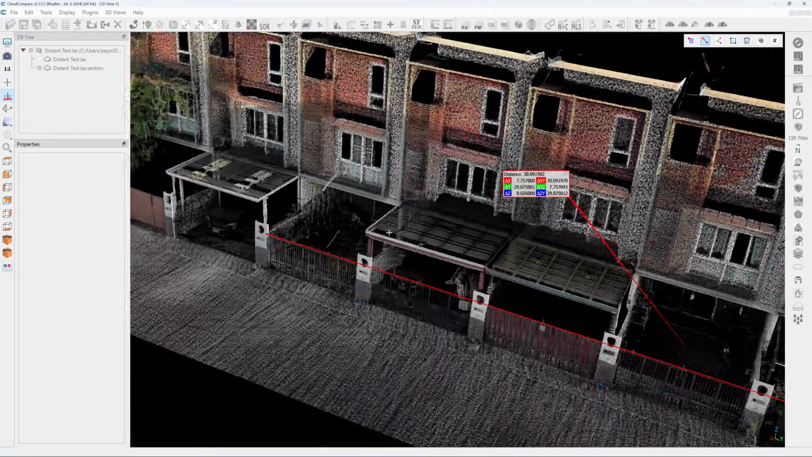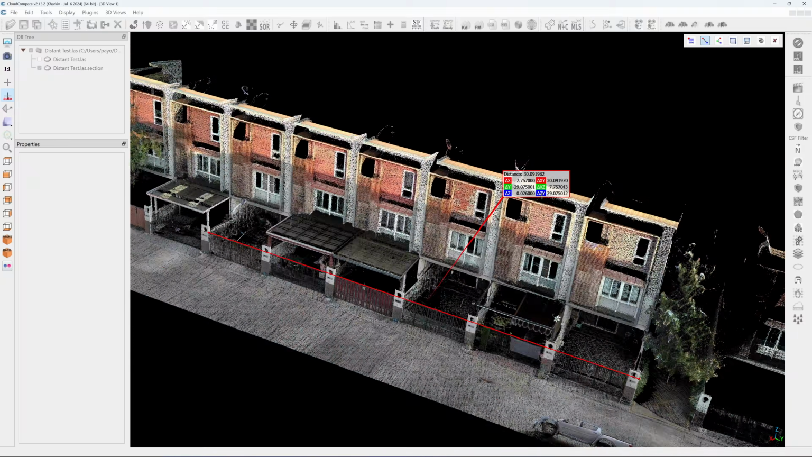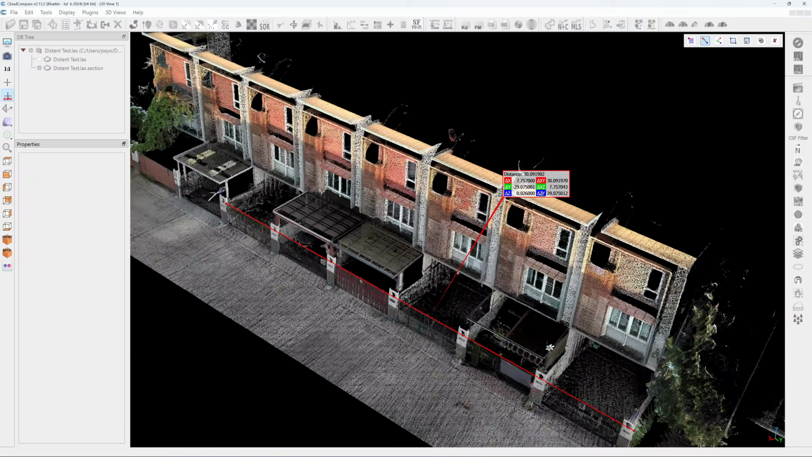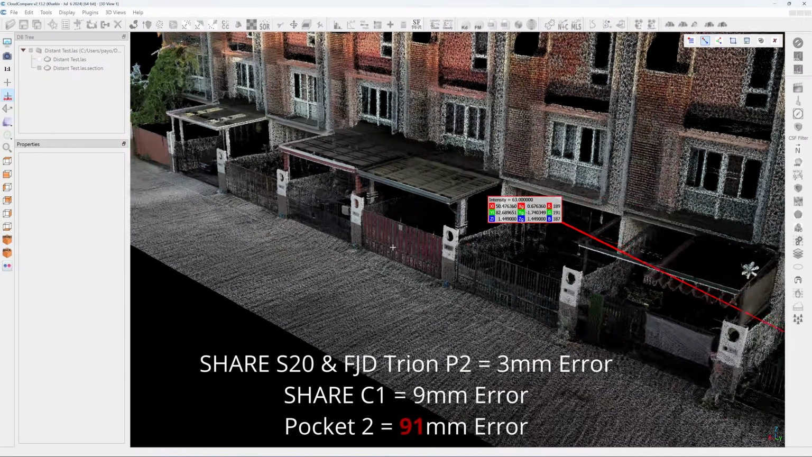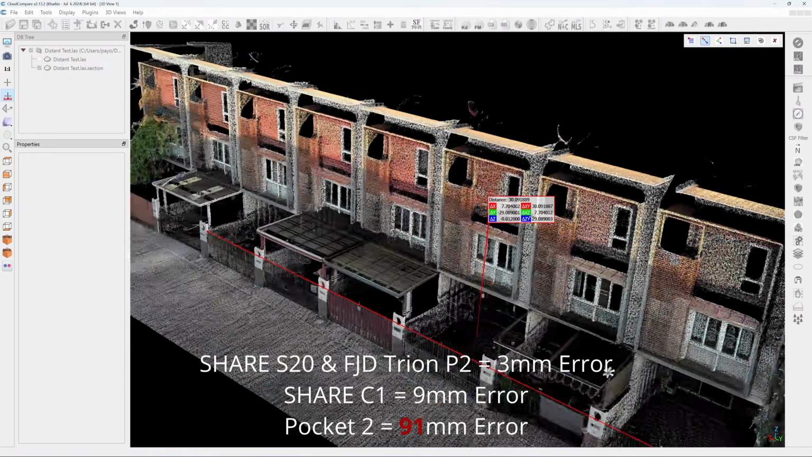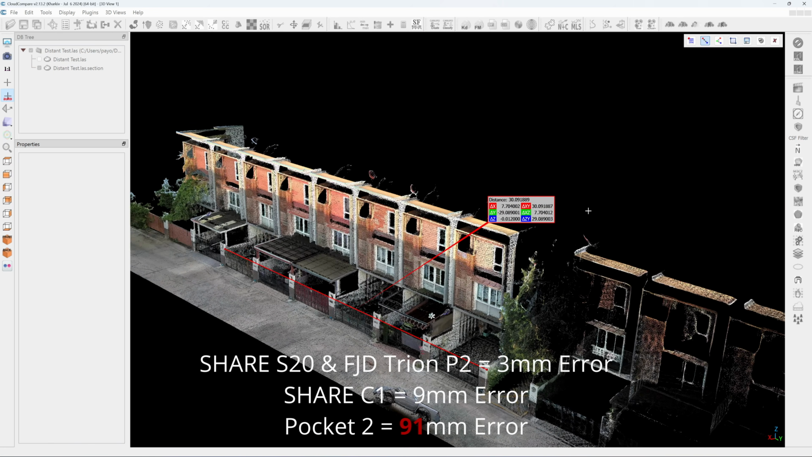The measurement reads 30.091 meters, which is 91 millimeters longer than expected. I tried the measurement again and it still reads 30.091 meters. That's an accuracy error of 91 millimeters, which is too high.